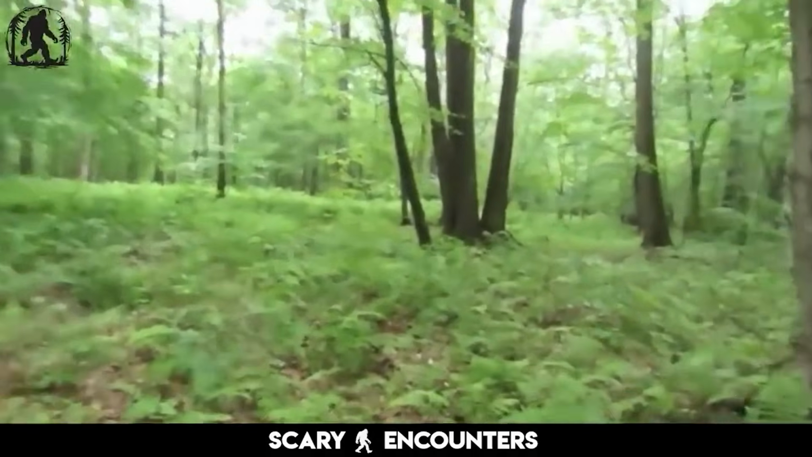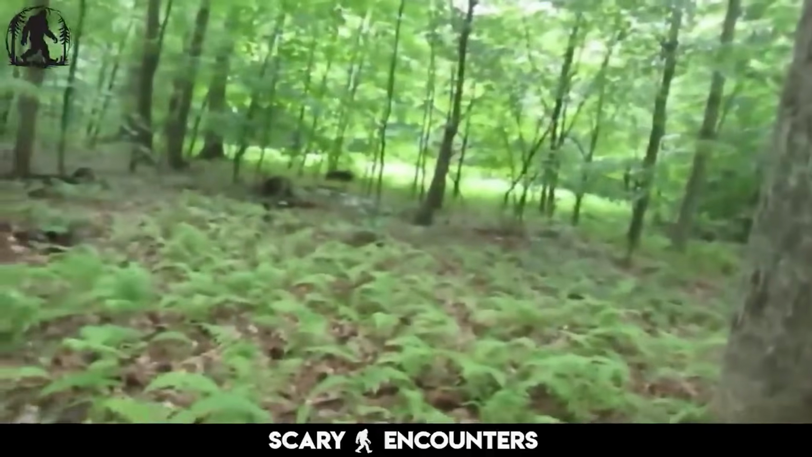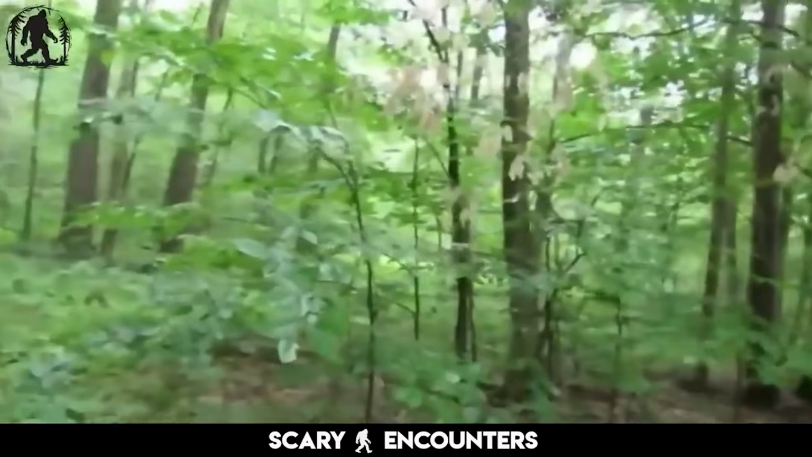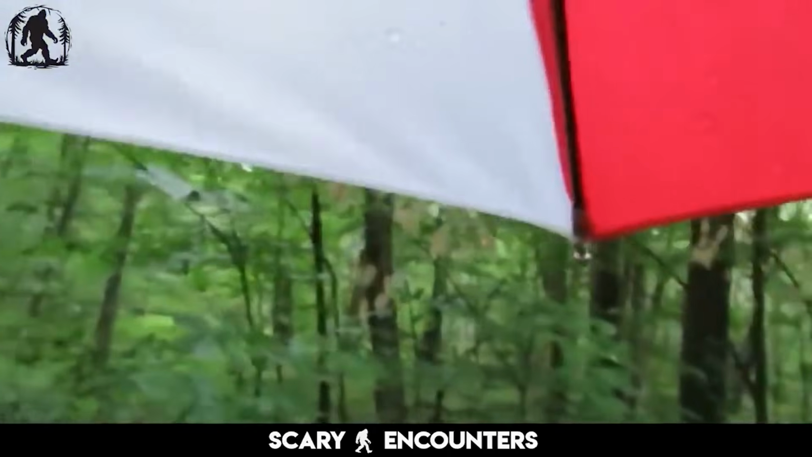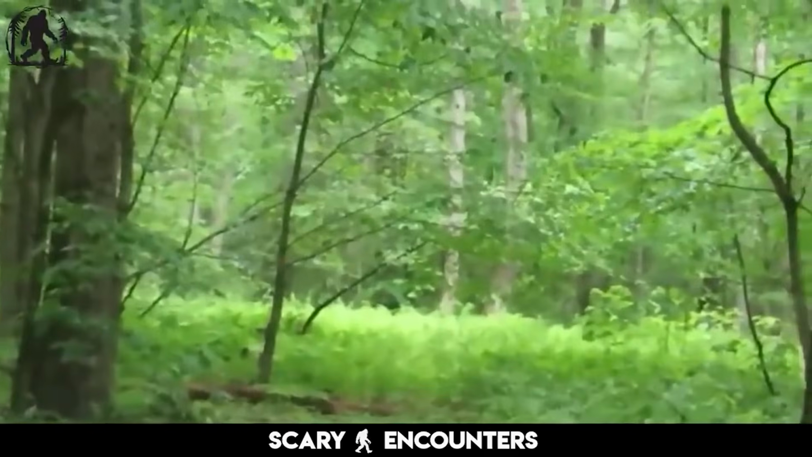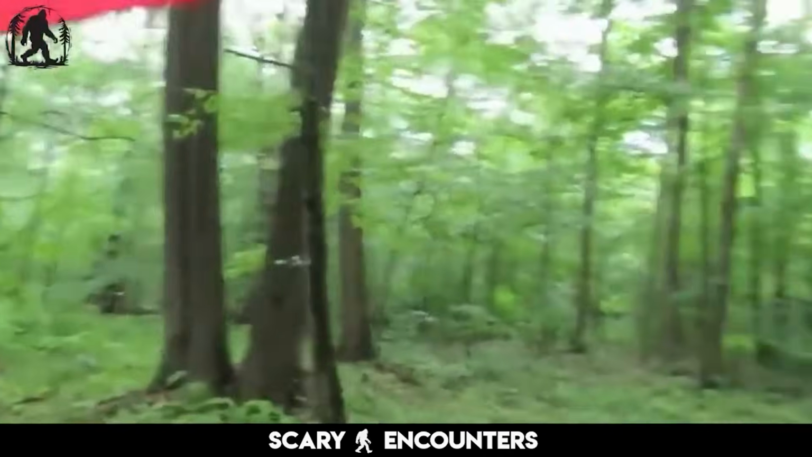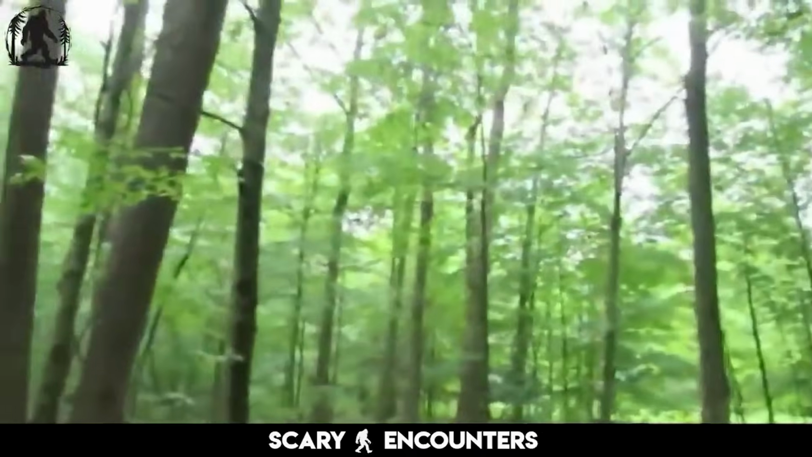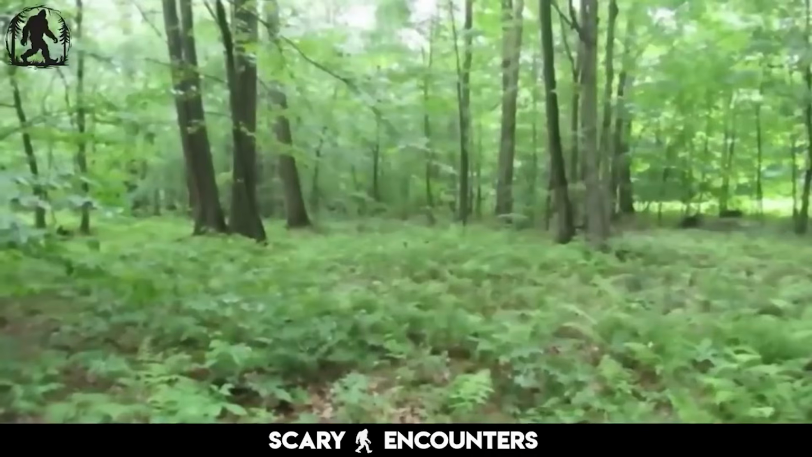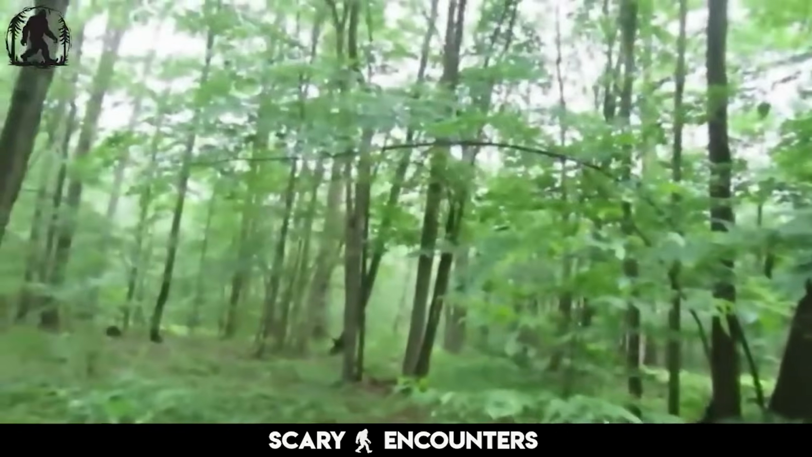The atmosphere grows heavy with an unspoken energy. There are noises, faint and distant, but real. Footsteps? Maybe. A low hum vibrates through the air, unnatural and unexplainable. Then, something in the distance moves, too far to identify but impossible to ignore. The forest holds its secrets tightly, but the investigator is determined to find the truth. Watch as the moment unfolds, an eerie encounter with something just beyond reach.